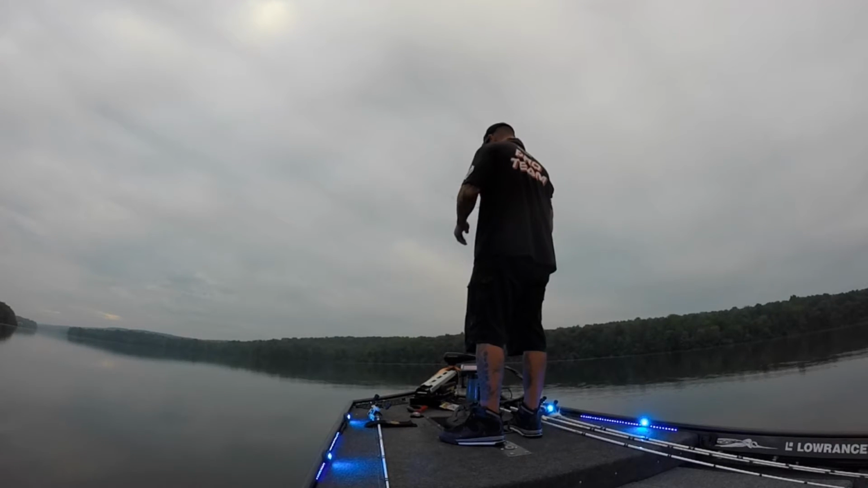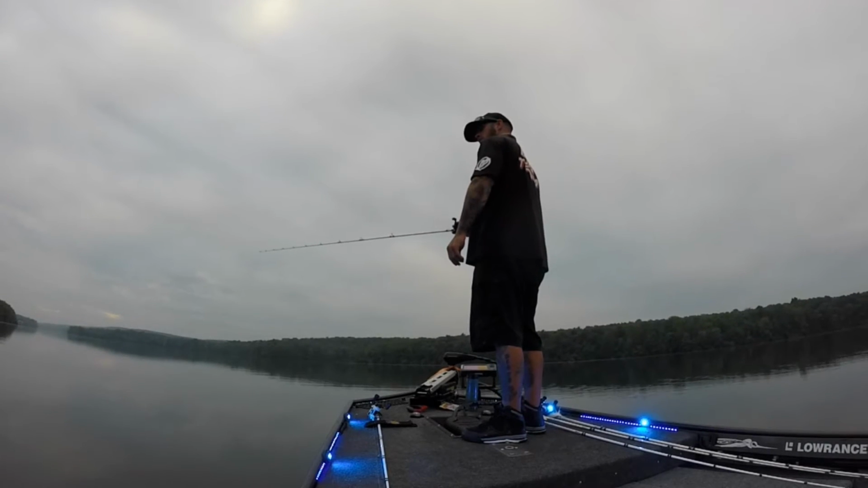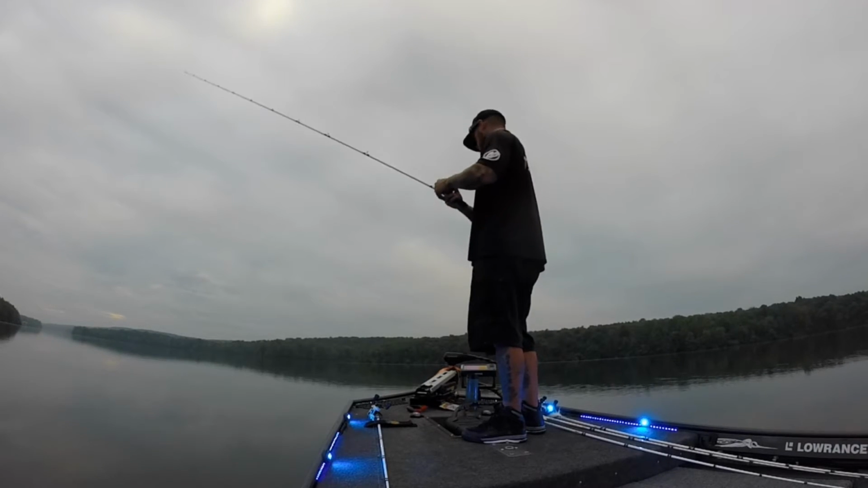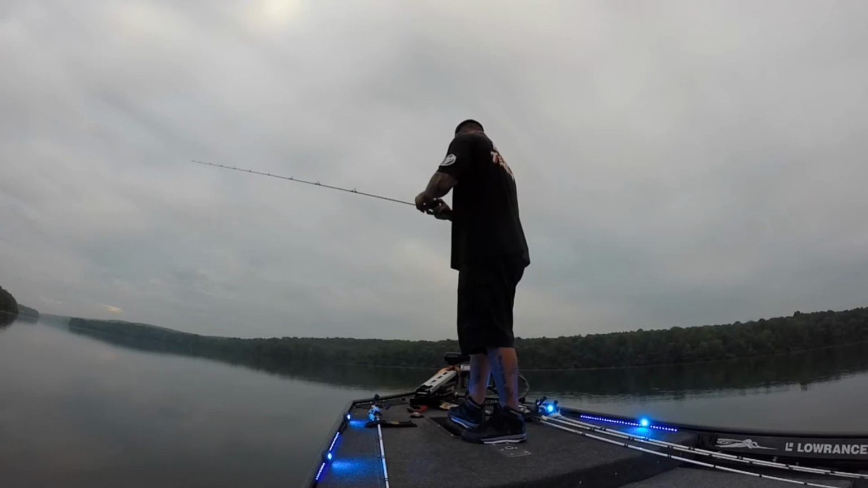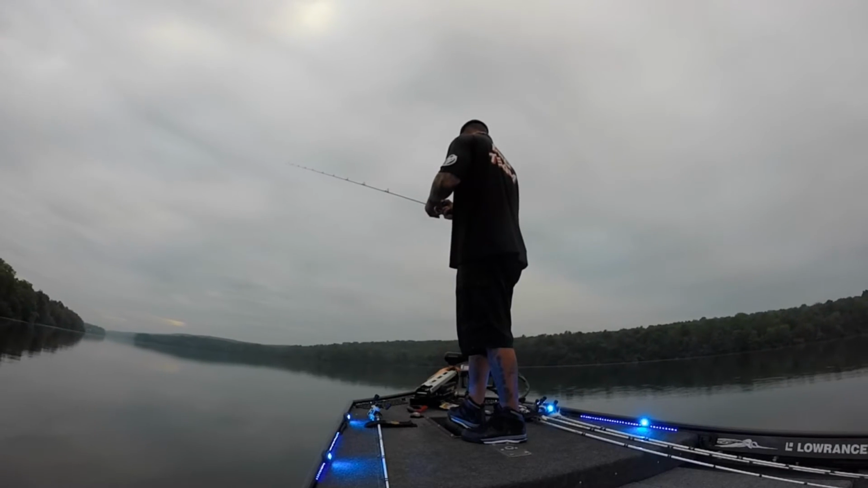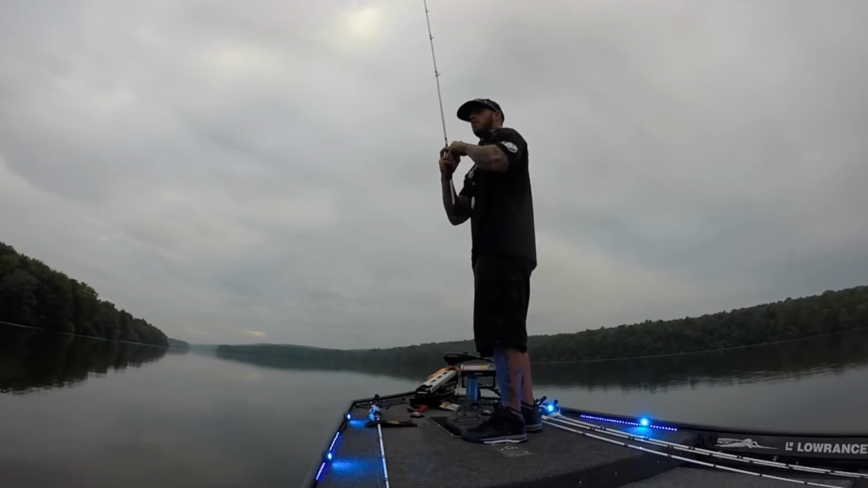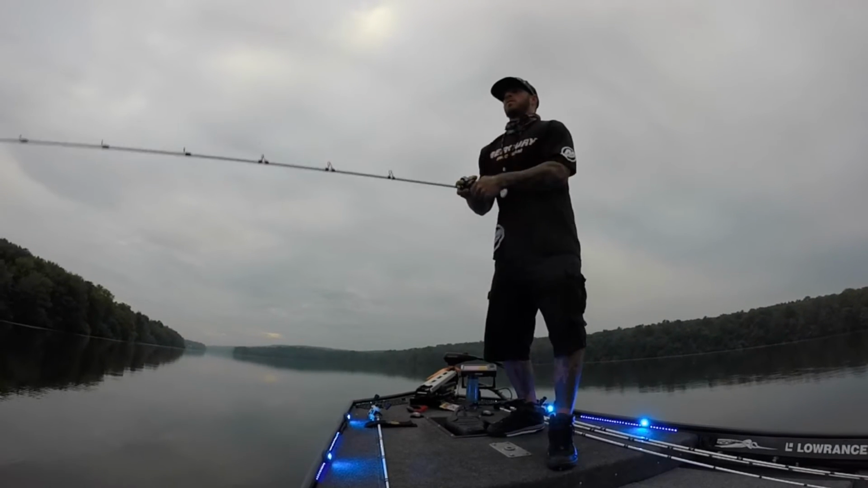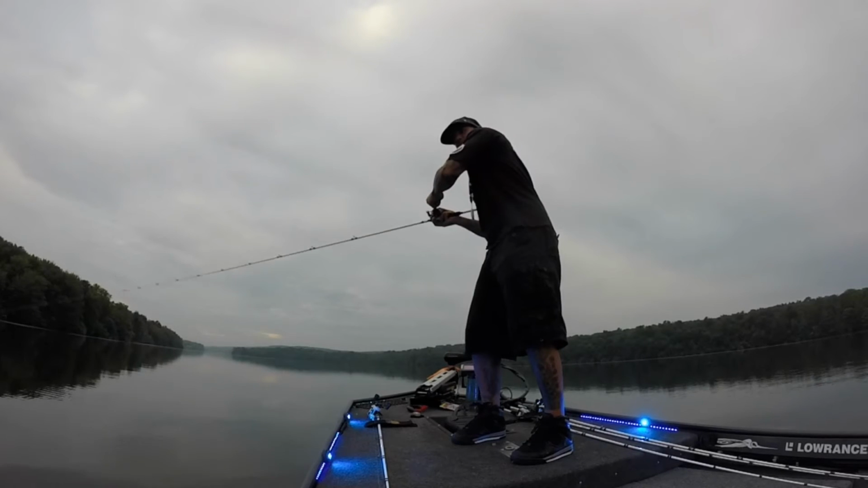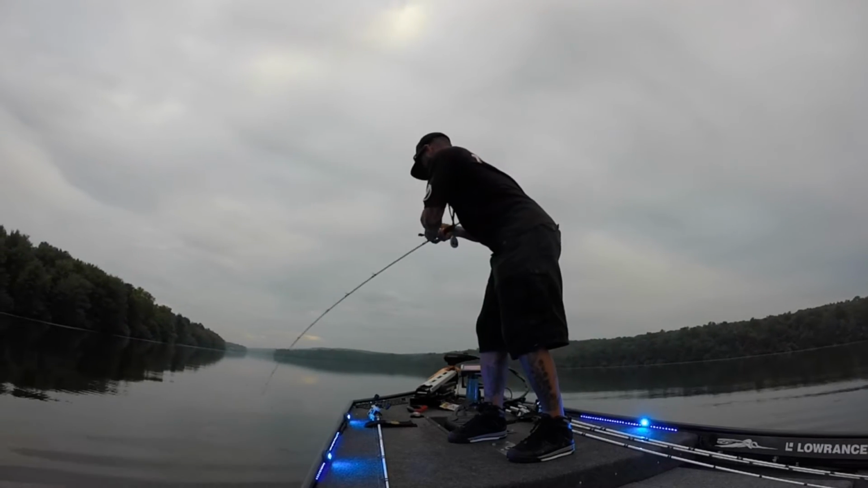You can notice I'm dragging the jig too and not hopping it. As soon as I hit that hard piece of cover, I'll lift it up over it and let it drag across. That's most of the time when they're going to eat it. And there he is, just lifted up across that rock, just waiting on the other side for it. That was a good fish too. That one was pushing 5.